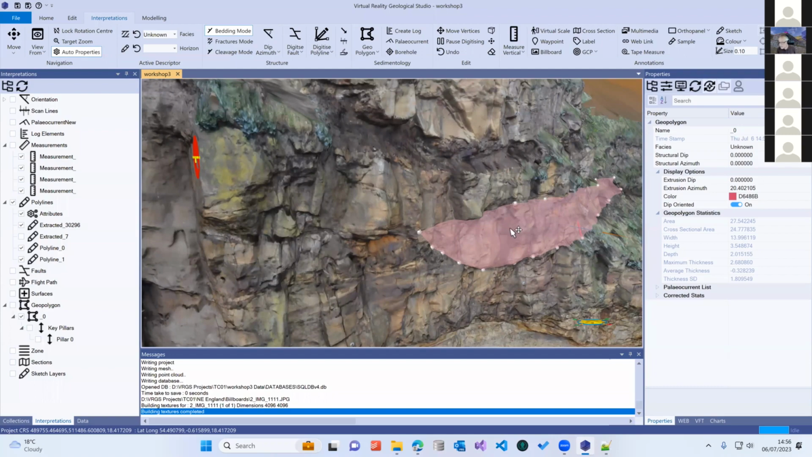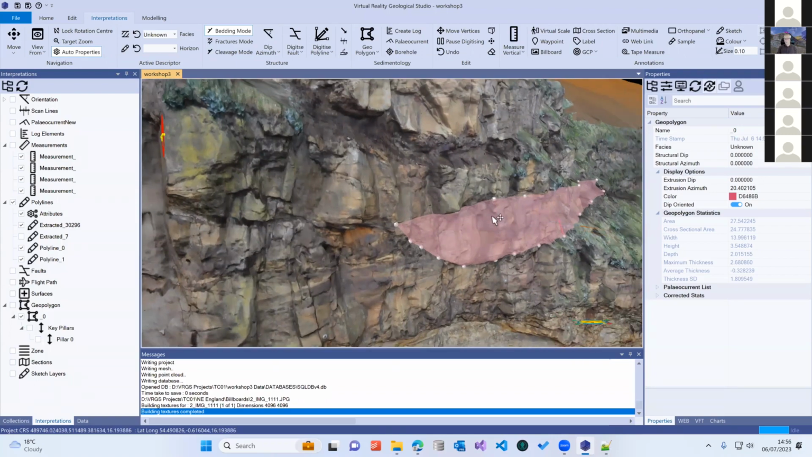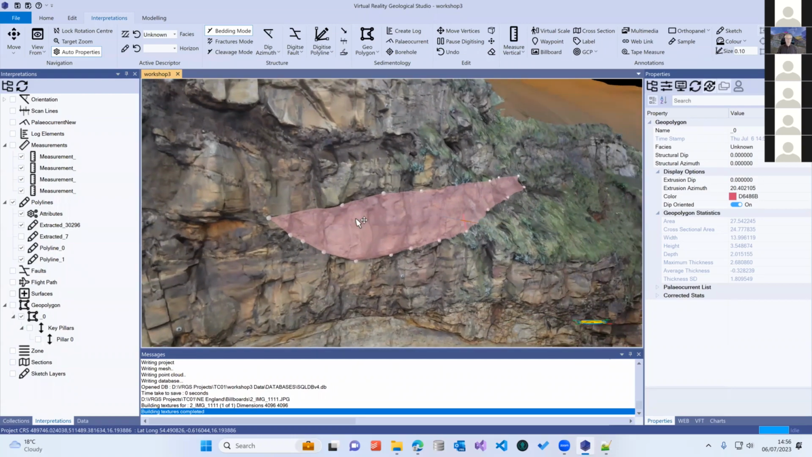Somebody's just asked, can I calculate area or volumes from the geopolygons? Any geopolygon that you generate has a whole set of statistics associated with it.